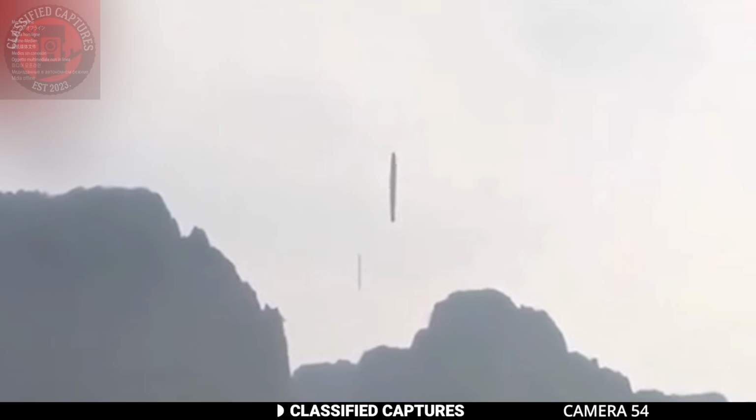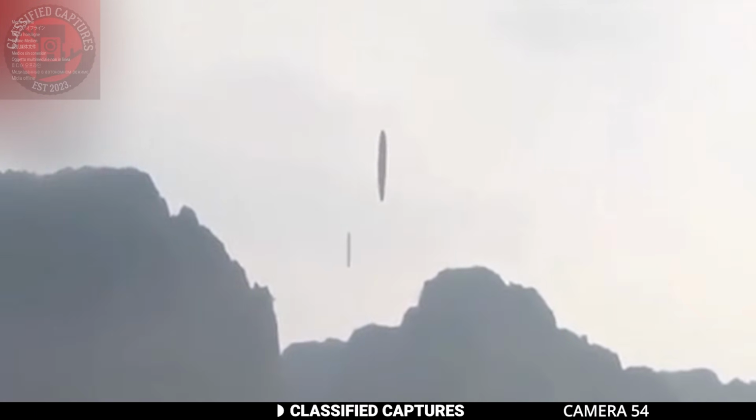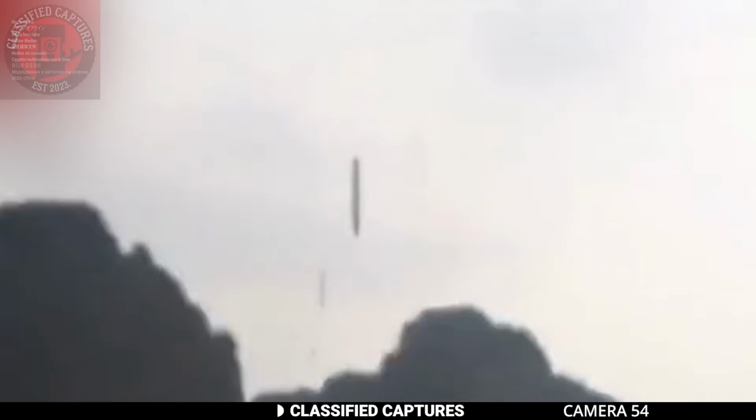Then, towards the end of the clip, something shocking happens. The one in front, without any warning, shoots up into the sky at lightning speed. Just like that, gone in an instant. It's hard not to wonder what these things could be.